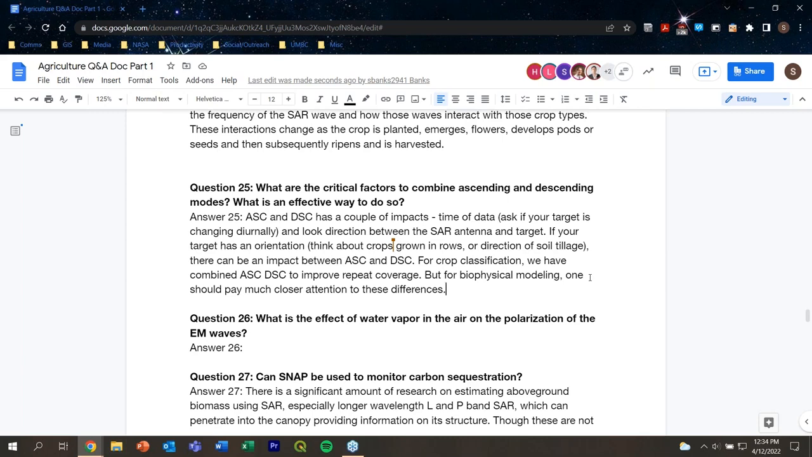The second difference between ascending and descending is the look direction. So that's the direction. It's not incidence angle. It's the direction that the beam is sent from the radar antenna to the target. So it's the angle at which the radar is looking at the target. And if you have a target that doesn't have any structure in it, this probably won't be an issue. So think about a pasture field. There's not really any structure or periodic structure in that, so probably not an issue.